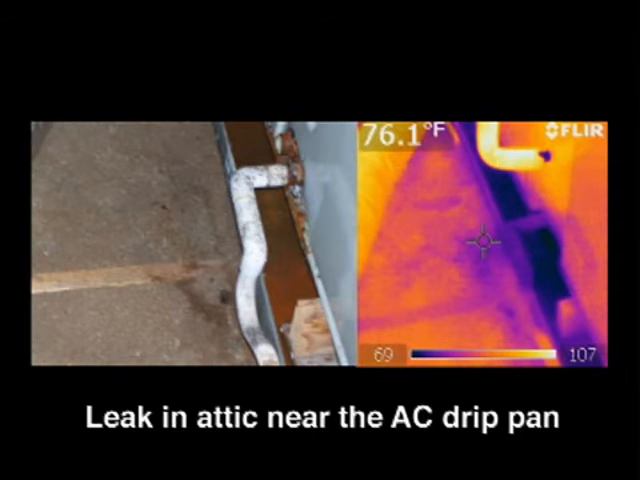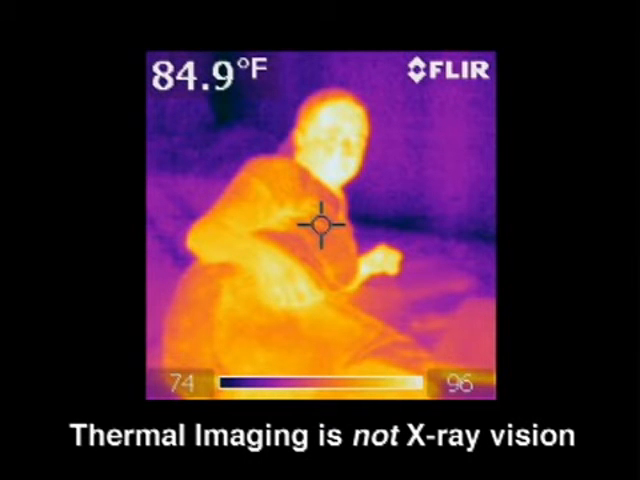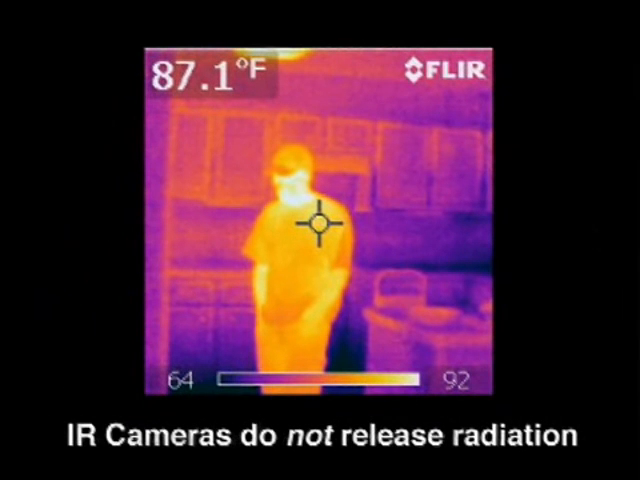All right. Again, on the next image, you can see we've illustrated the point. Thermal imaging is not X-ray vision, so don't be alarmed that someone comes in with the camera. They are not looking through the walls or someone's clothing. The next picture shows us that an infrared camera does not release radiation into a home. I cover these two points about X-ray vision and radiation because sometimes people get concerned that that's actually what the camera is doing in their home, and that is not the case. They emit no radiation. They are only reading and photographing the radiated heat and the energy that comes from various objects and materials in your home.